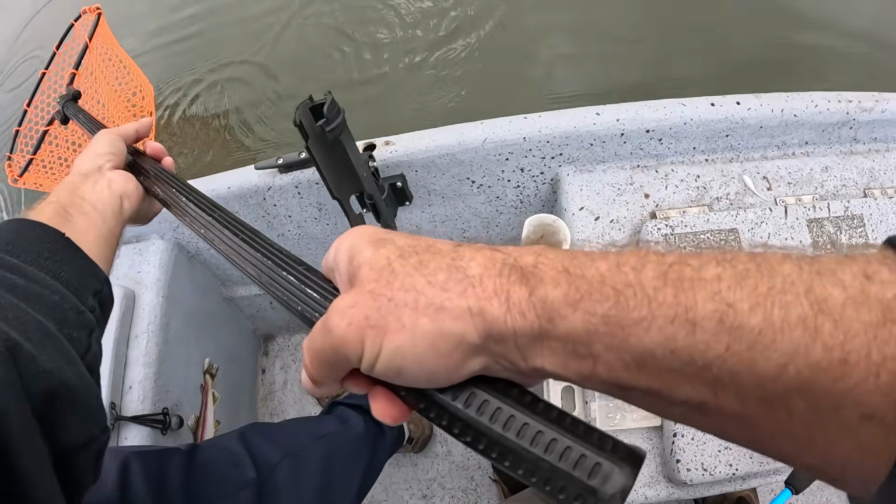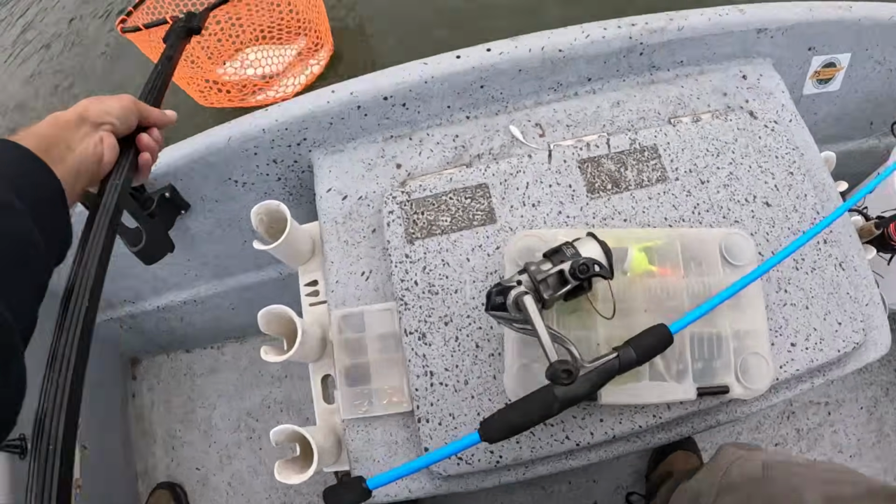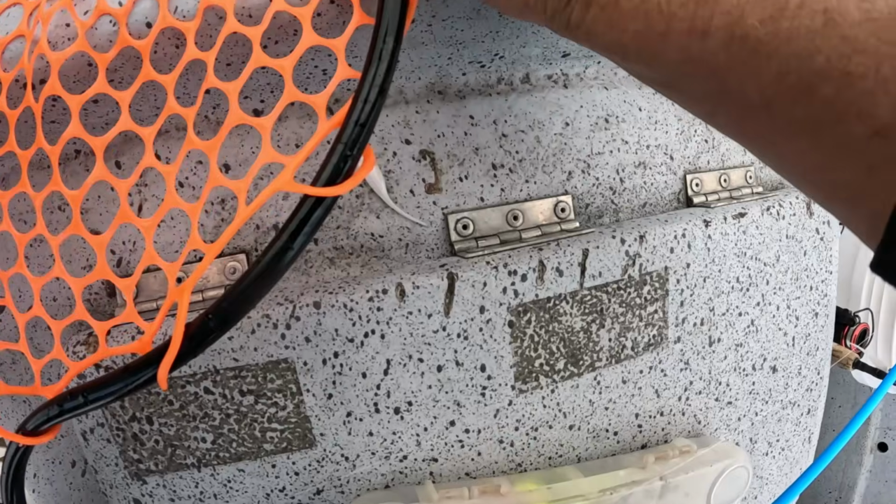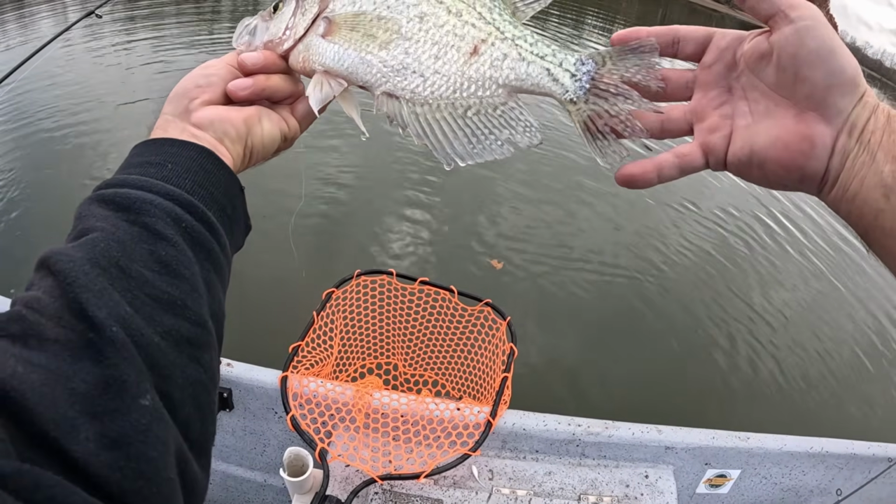I'm gonna get you wet. Sorry if I do. That's the biggest fish we've seen all day, ain't it? It's not even close. That's a super slab. Look at this war-wounded fish. Look how old this fish is. Wow. Look at his tail. Look how old that fish is.